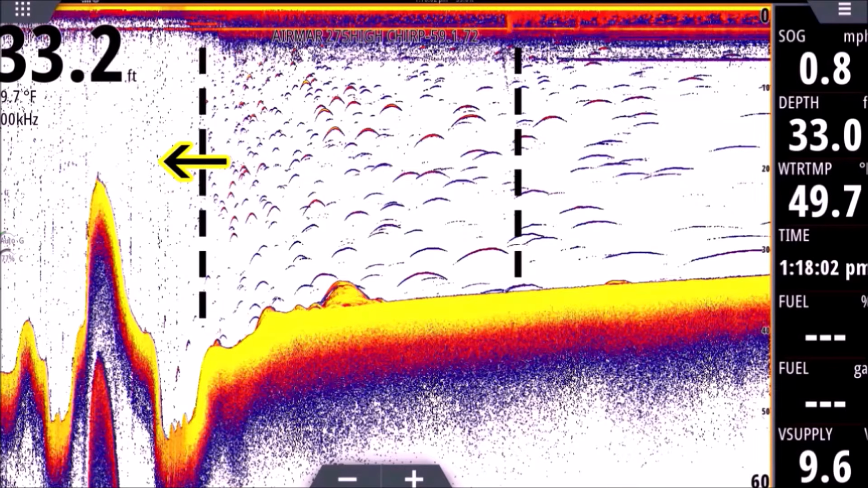Simple as that, really. If you look towards the bottom here on the left side, you'll see those two little arches down here. Those are probably catfish. Lots of catfish here in this lake, probably in the 4 to 5 pound range. So you can see how even a bigger fish won't really look like an arch at that speed. It still looks more or less like a dot. I call them light bulbs at that speed.